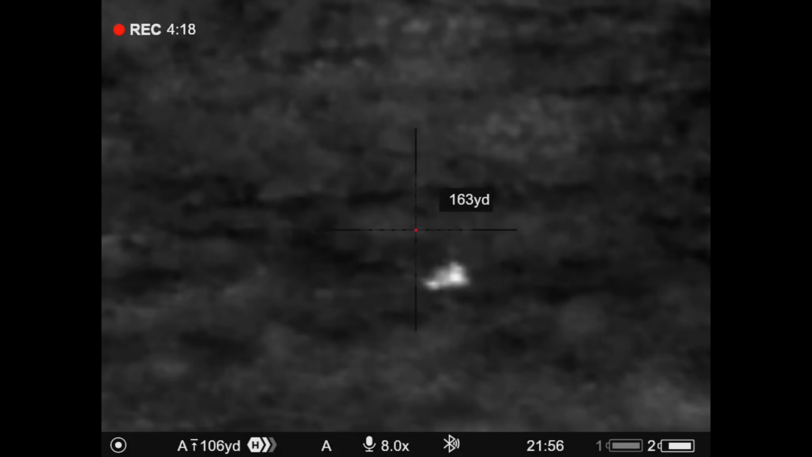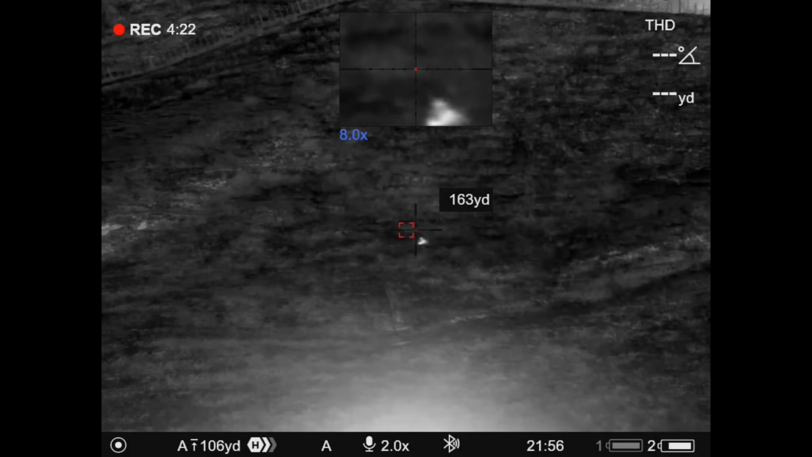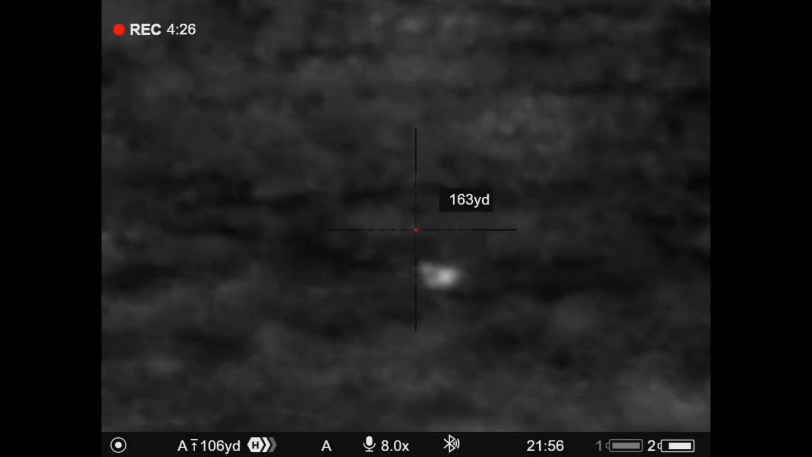Because Noah was using the 7mm08 with a full suppressor on it, the deer didn't really know where the first shot had come from, which gave Noah a chance to shoot both deer. It was a great result for the first test out, and it was time to go see what he'd shot.